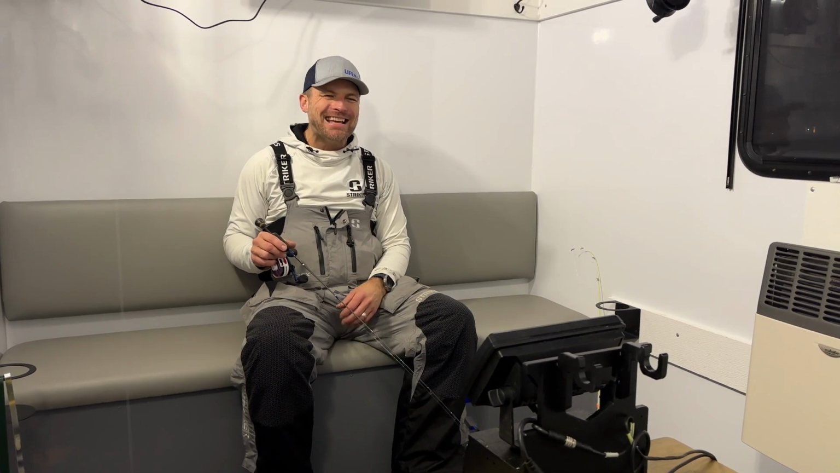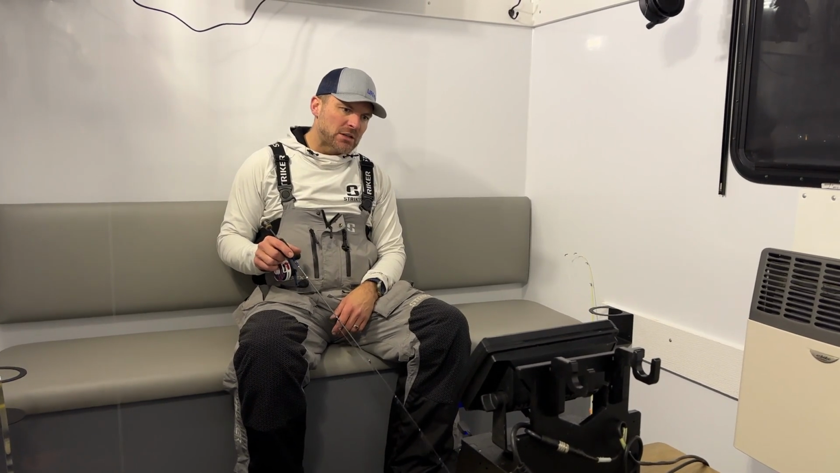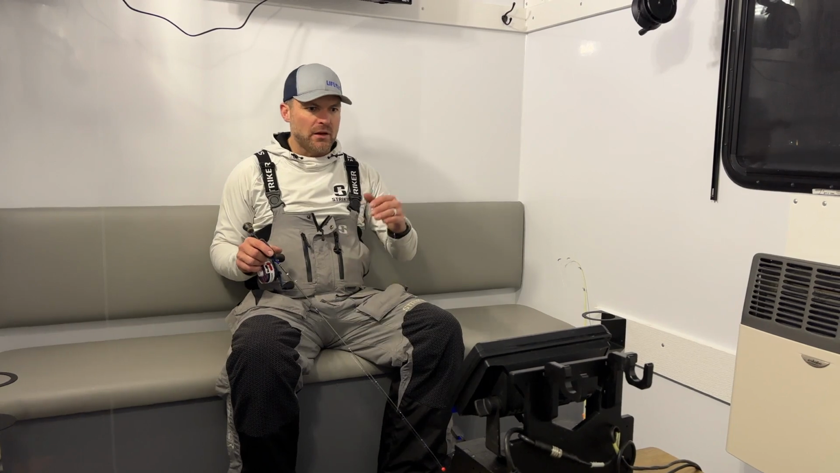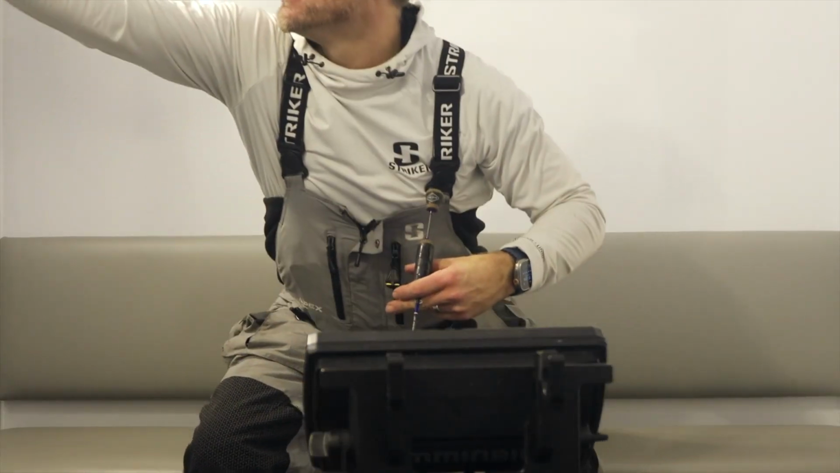I'm going to get right down by the weed line, just above it. And I'm going to do a little bit of jigging, because we've got a little bit of carpet of weeds down there. It's probably a foot, foot and a half, maybe even 2 feet of weeds. And there are fish hiding down in there.